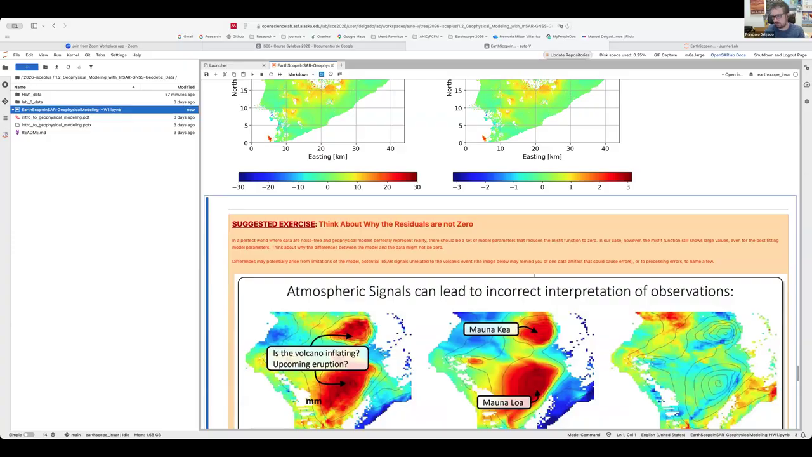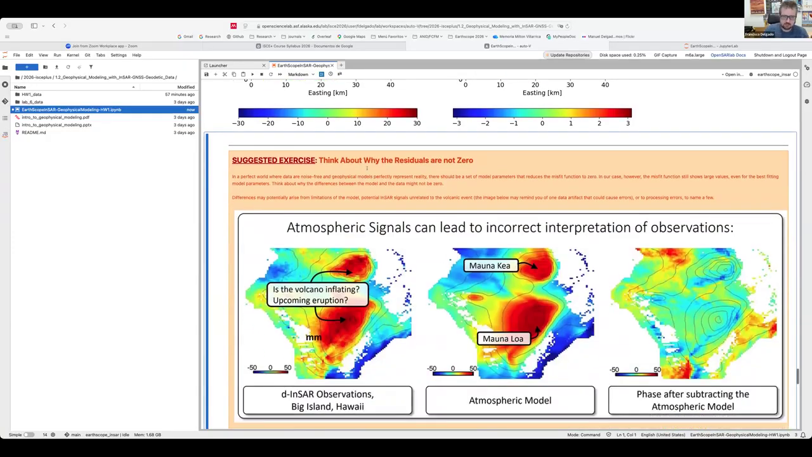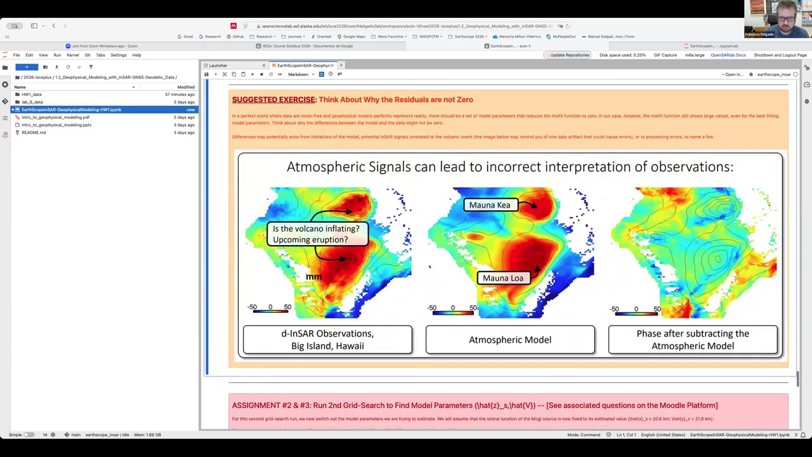So just to wrap this up, because I have about 3 minutes left, one exercise to suggest is to think about whether residuals are not zero. And one very important point in InSAR is that atmospheric signals need to be accounted for, because if you do not account for them, you can interpret them as ground deformation. This is an example on the Big Island of Hawaii, an interferogram that shows something that looks like ground deformation, a positive uplift in the radar line of sight at Mauna Loa and Mauna Kea volcanoes.